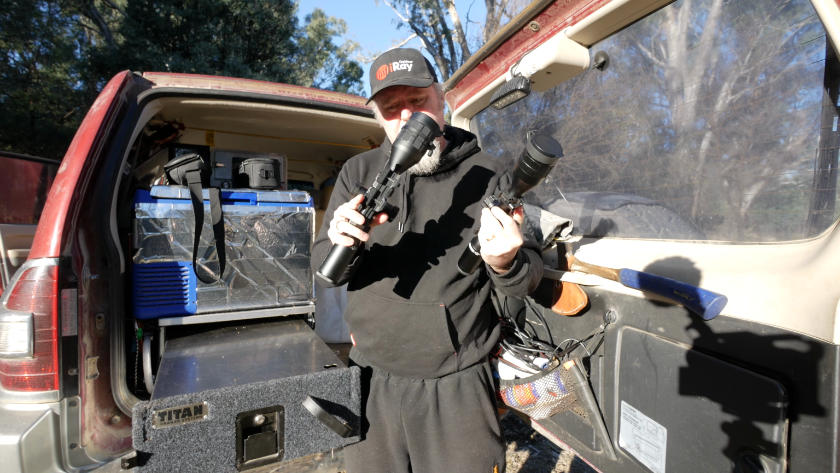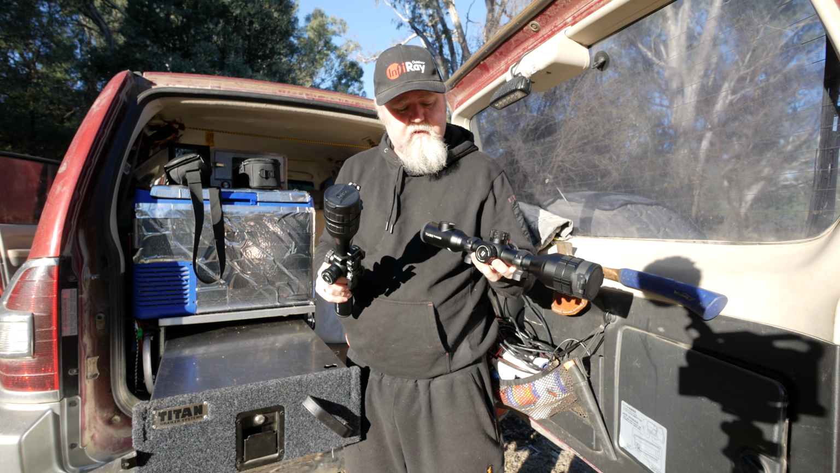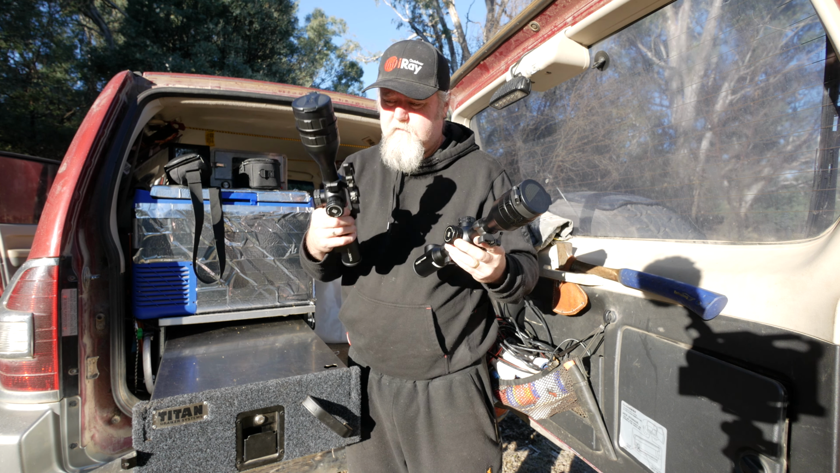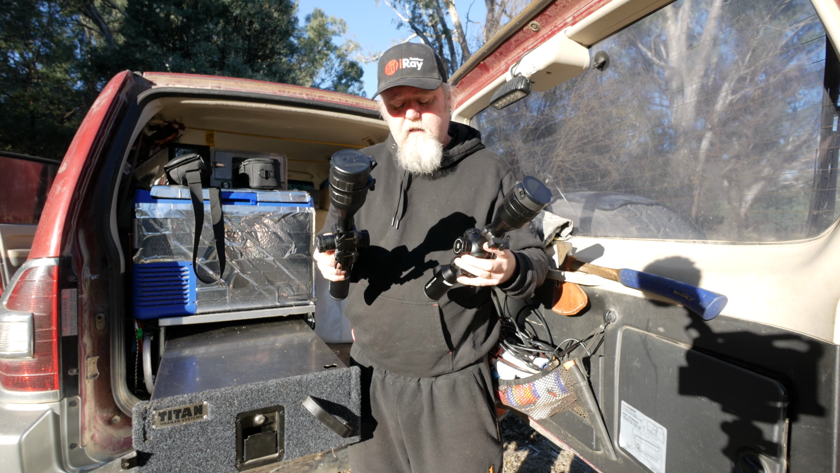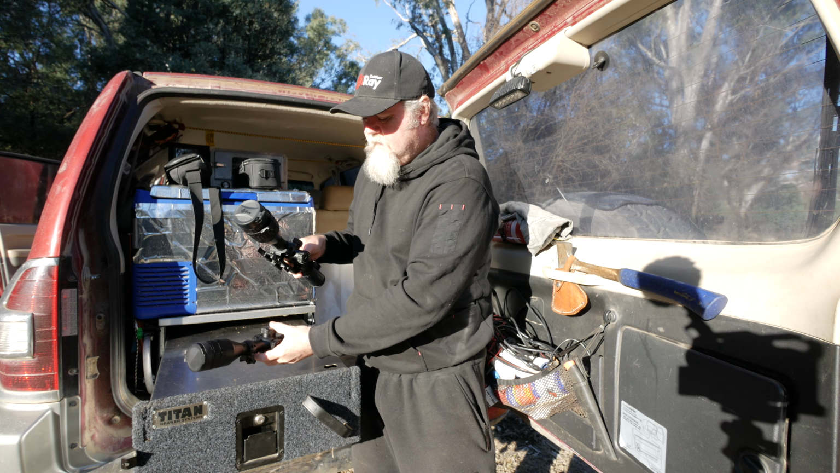The mount is different. The supplied mount is a one-piece mount. I really do like that mount. I'd love to have it for the TH50, but it comes with the TS60. So yeah, physically, pretty similar to use.